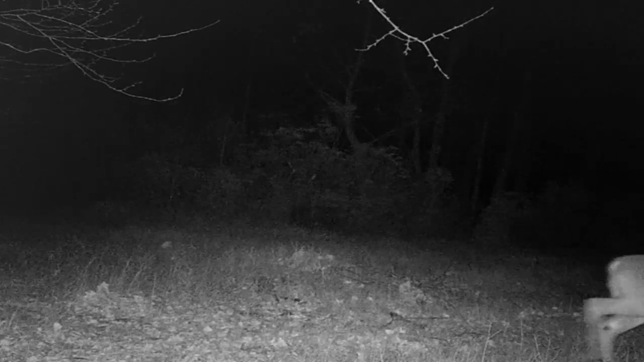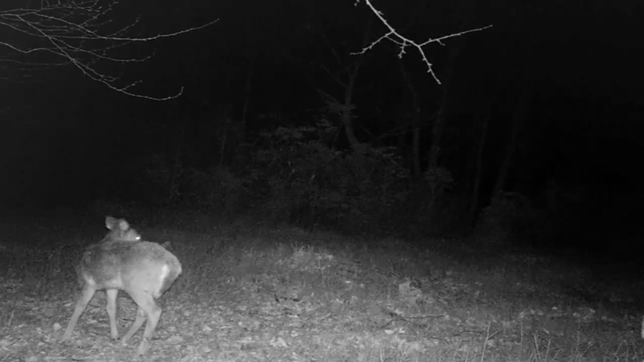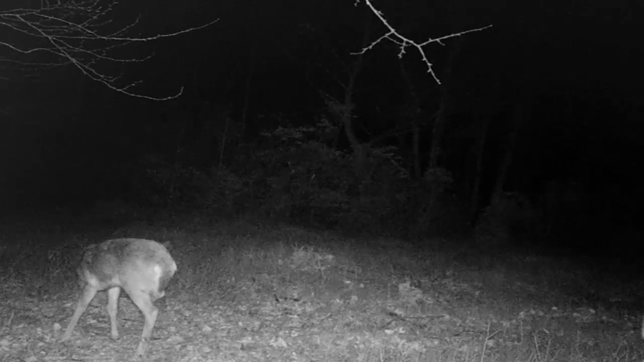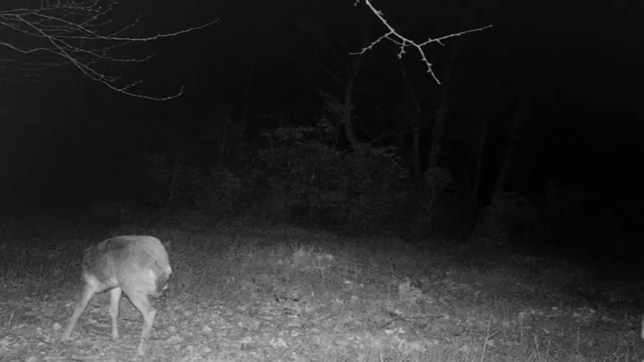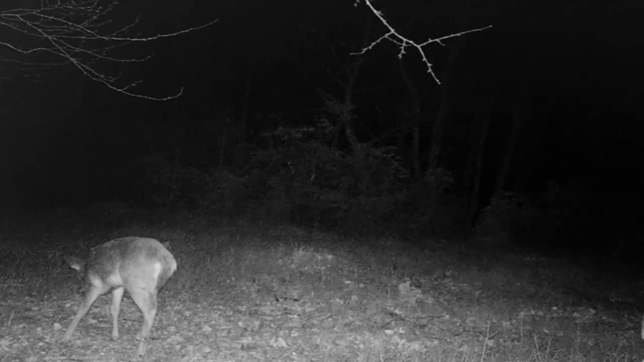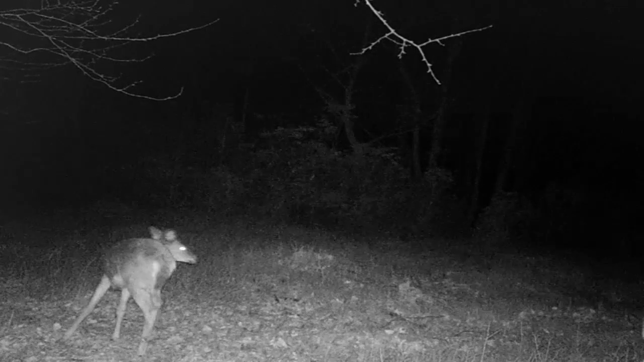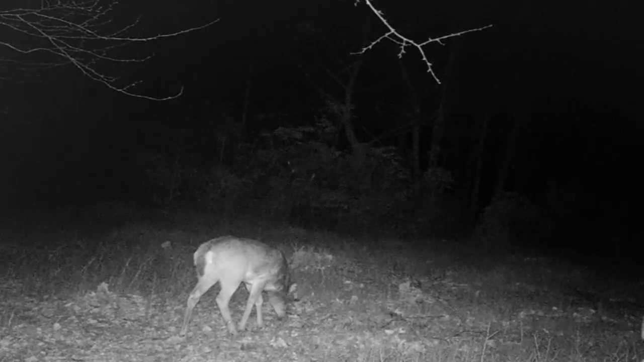And that guy, I don't know if he's a spiker, if his horns got broke off from fighting too, because I think that's the one I have in a couple of different pictures or videos, and I really think his racks broke off. He had 2 little Y's down at the bottom, and it kind of looks like his rack snapped in half right about him.